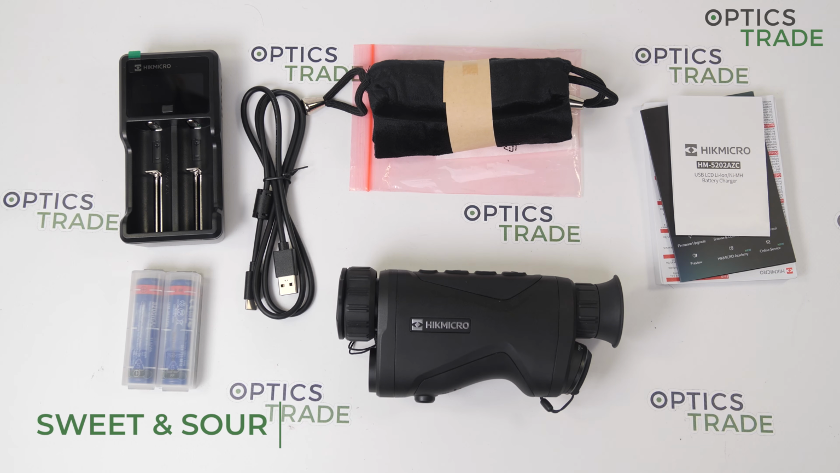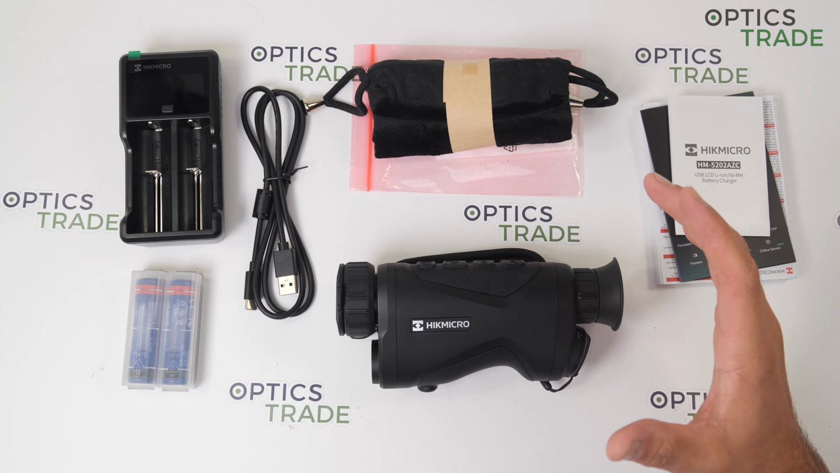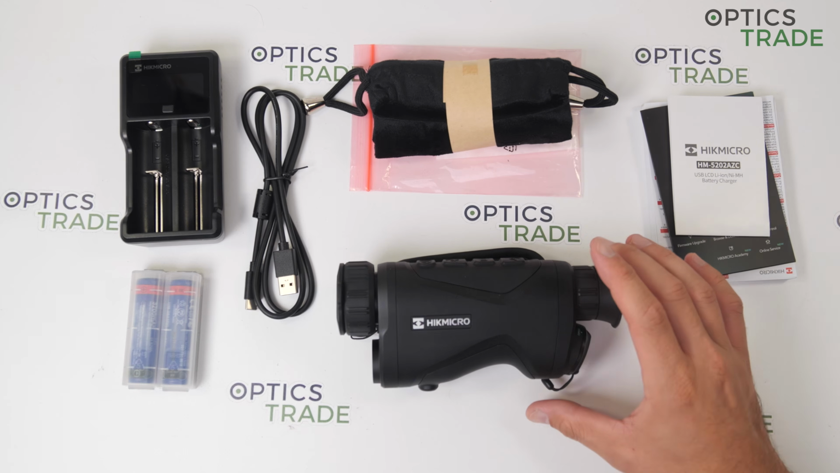Okay, now if we make a short summary. First of all, the positives. The best part of this device is, in my opinion, the build quality and the ergonomic design.